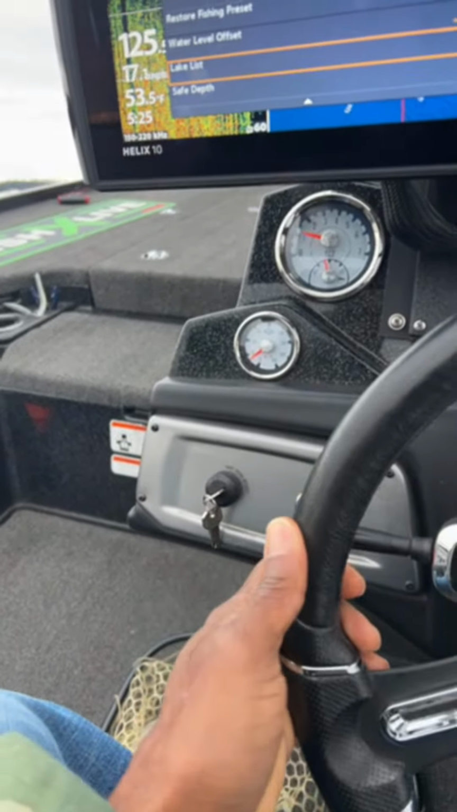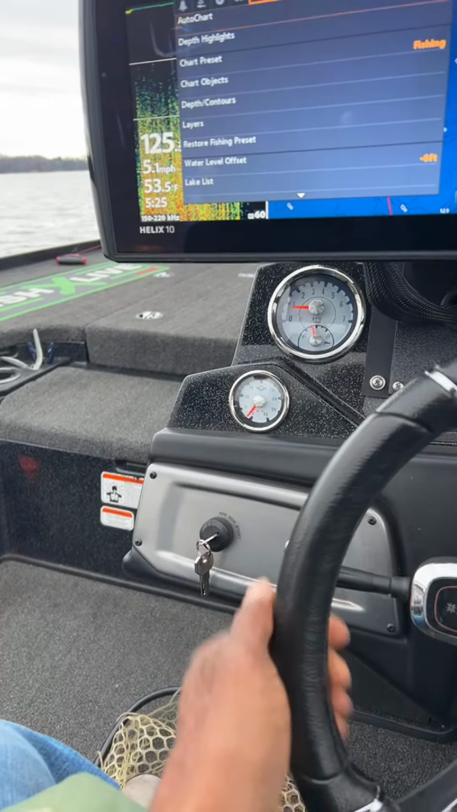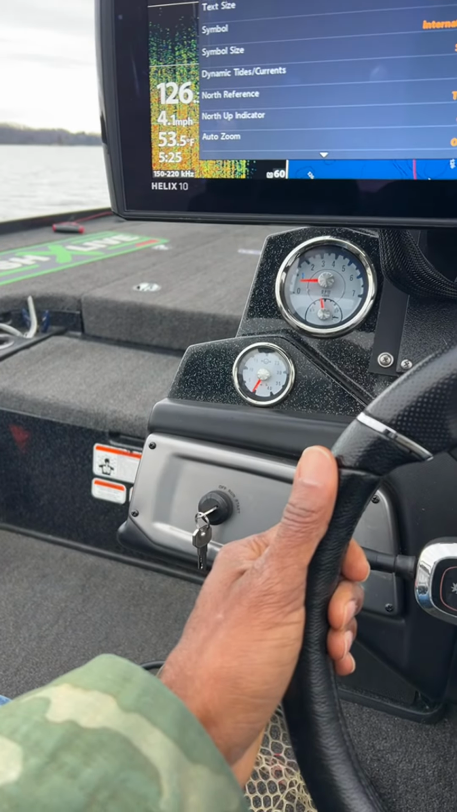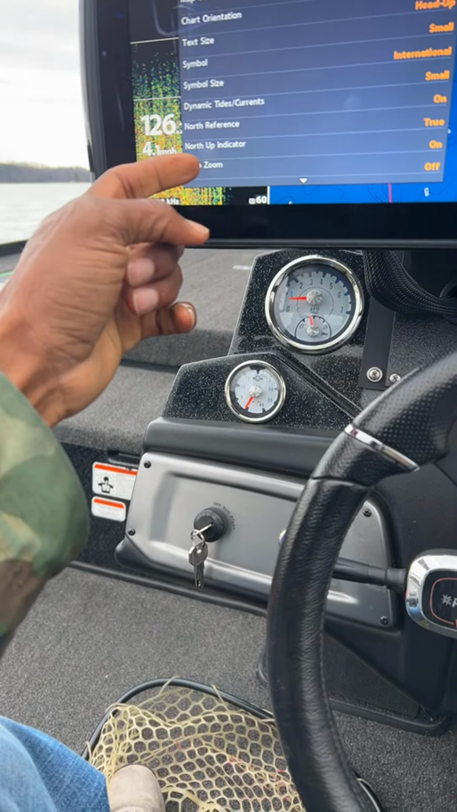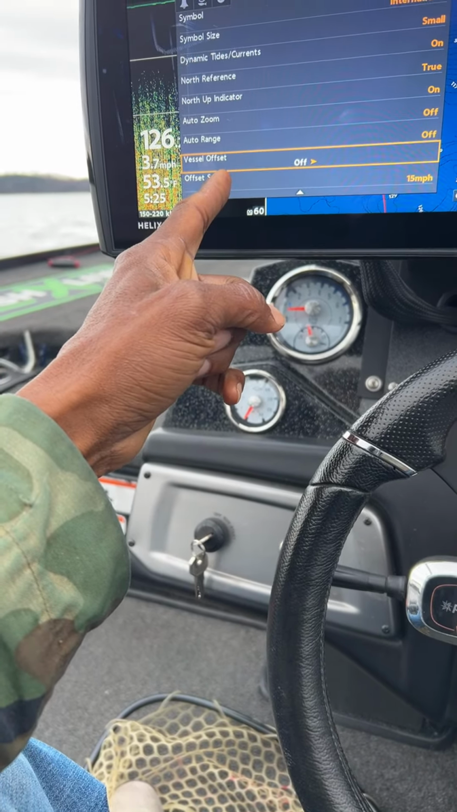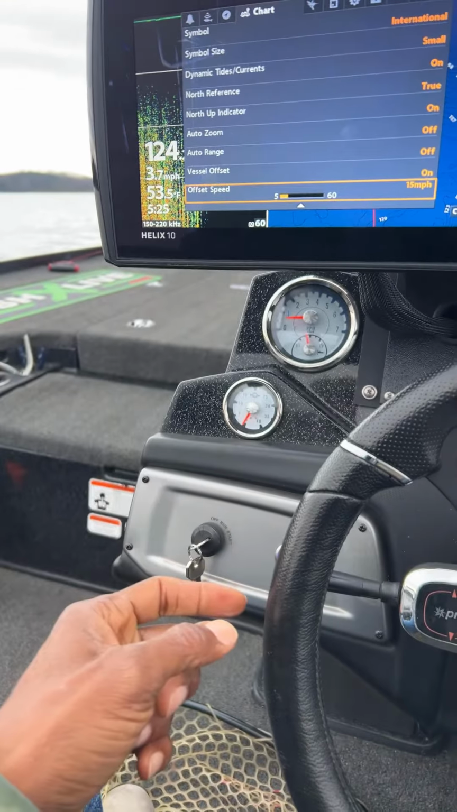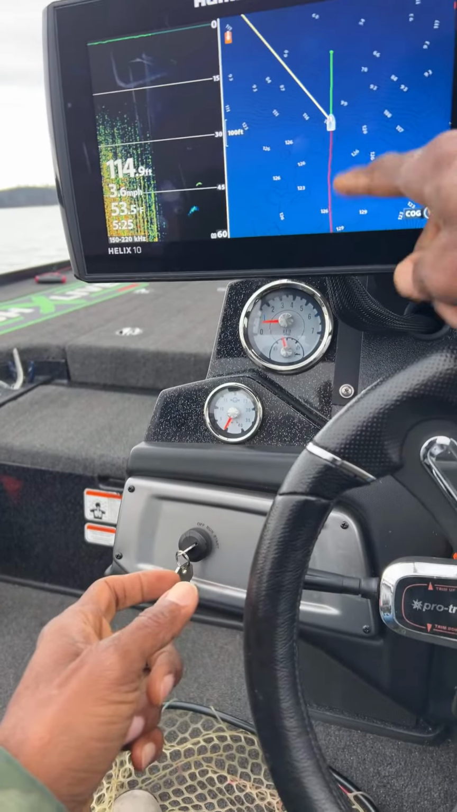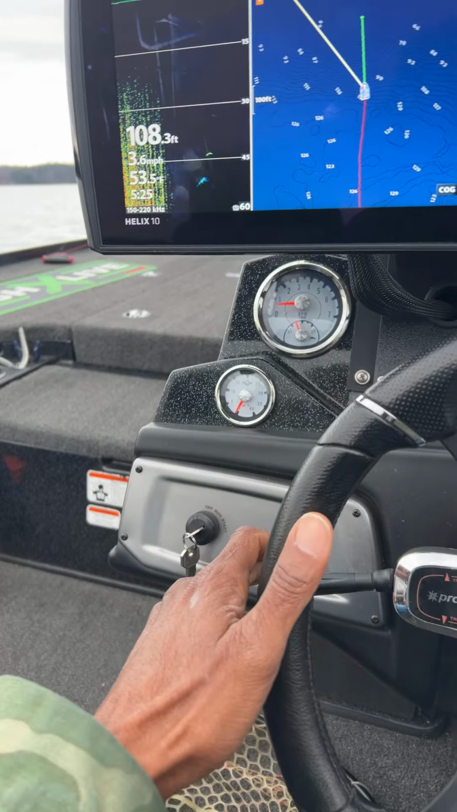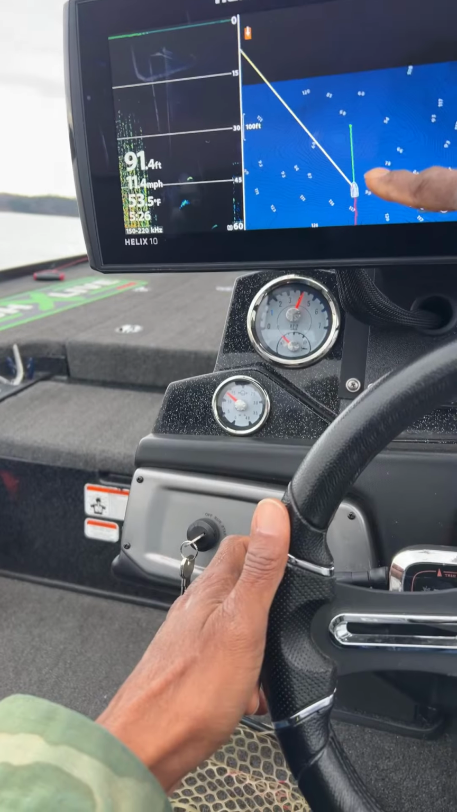All right, I need to change a setting on here, because when I'm running across the lake, I like the boat to sit back on the screen, so it'll give me a little farther reference. Let's see, water speed offset, vessel offset. I want to turn that on anytime I go over 15 miles an hour. Instead of the boat being in the center right here, it should kick it back once I go over 15 miles an hour. So let's go ahead and get that cracking again. And let's see, the boat should set back here. There we go.